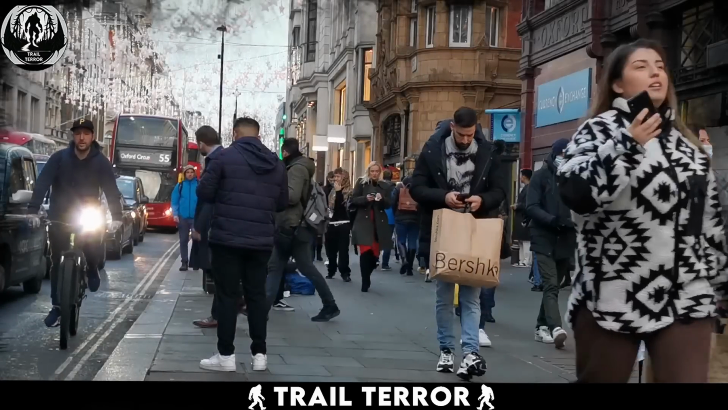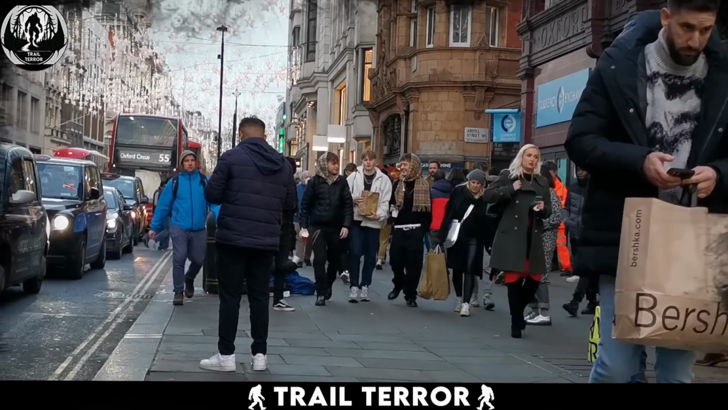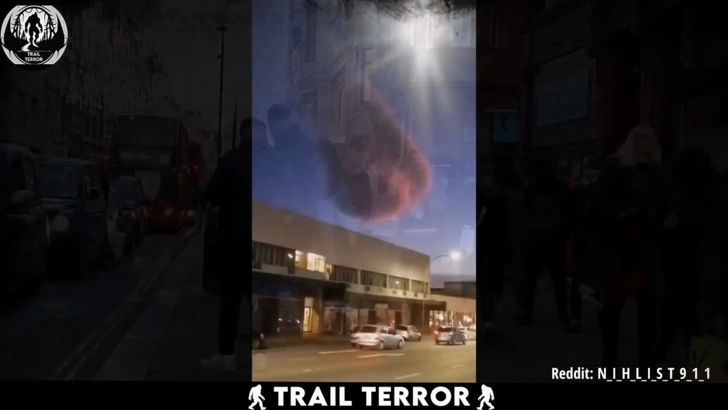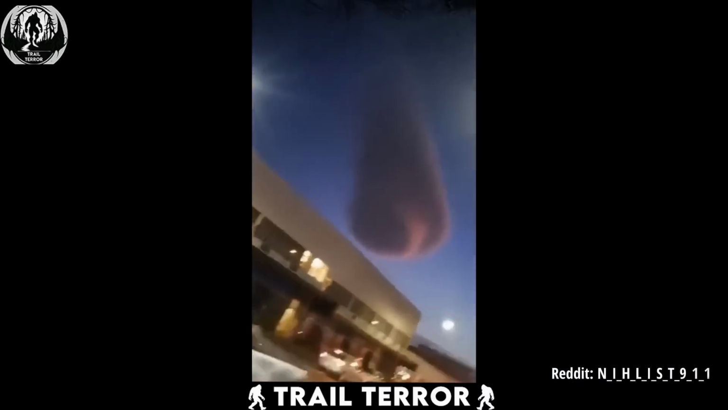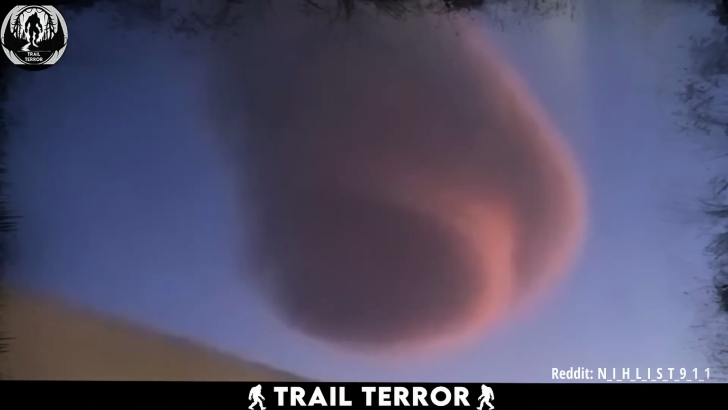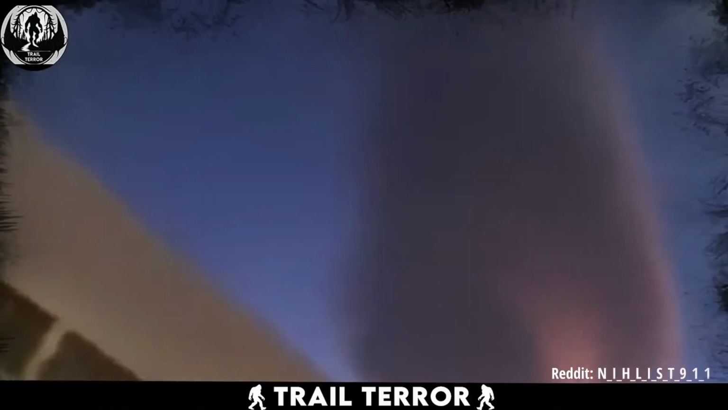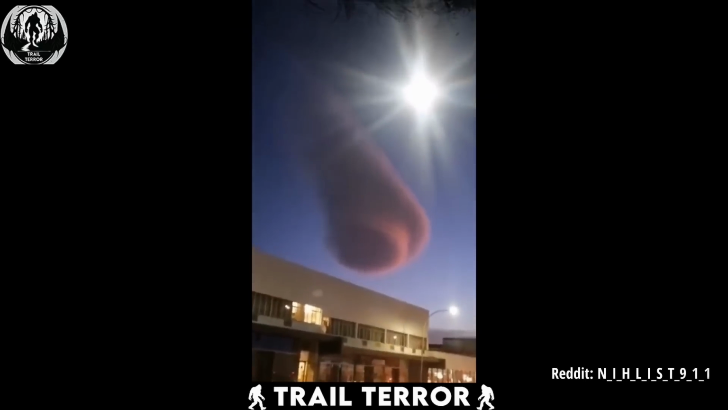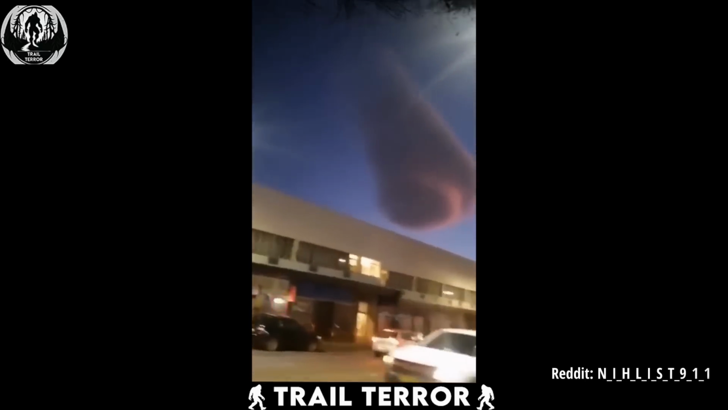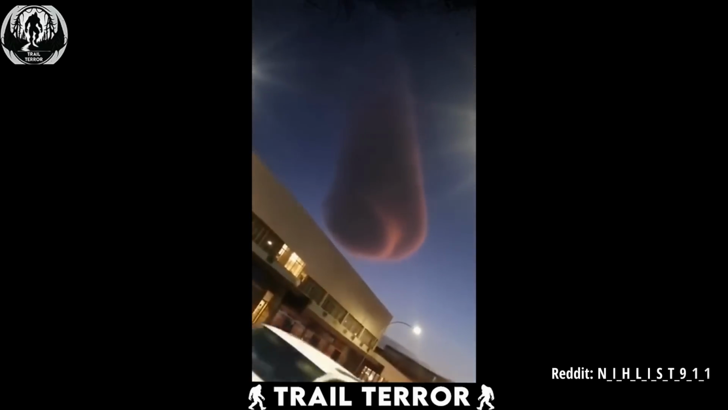Since the pandemic in 2020, it feels like the world has been getting weirder by the day. Just take a look at this bizarre red cloud that appeared over Cape Town. Who knows what caused it? This video comes from Cape Town, recorded by a driver who couldn't believe their eyes as they spotted this strange-looking cloud hanging in the sky.